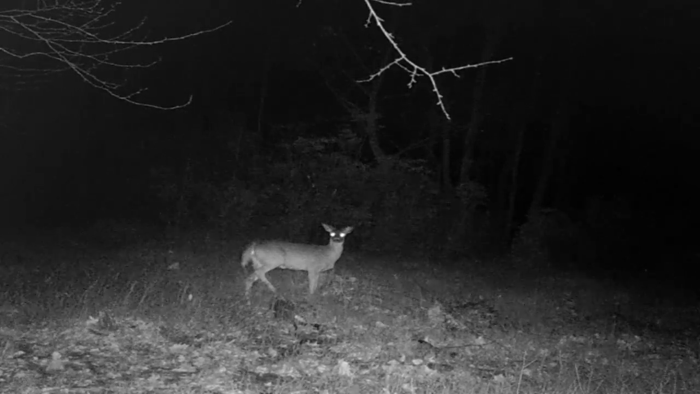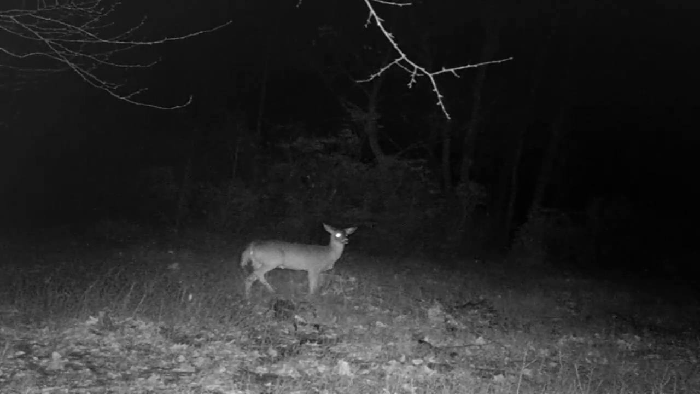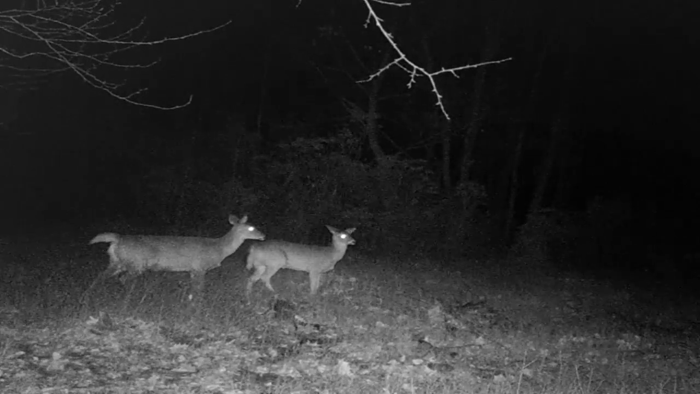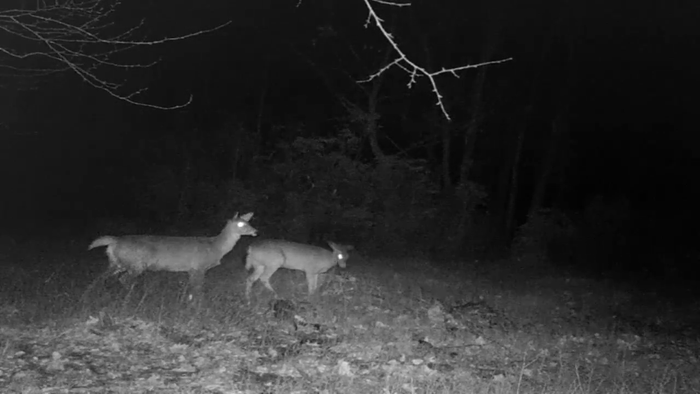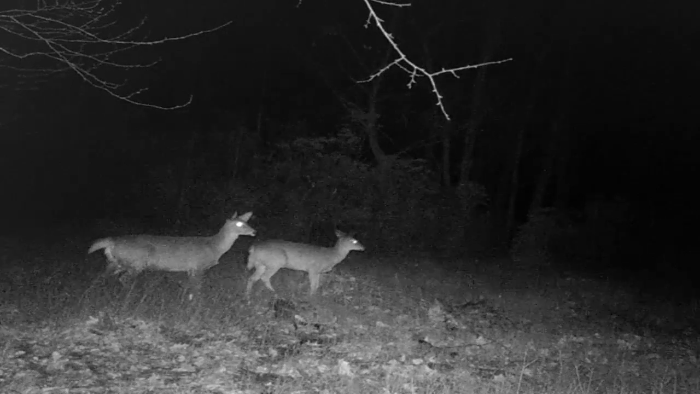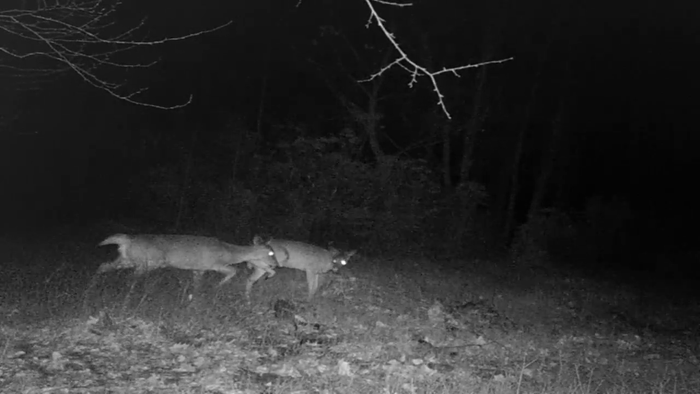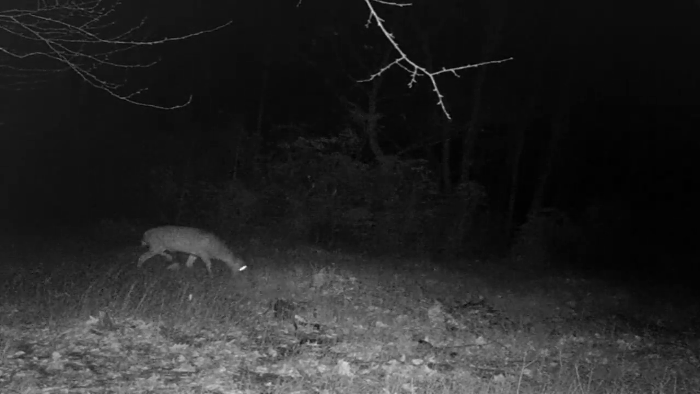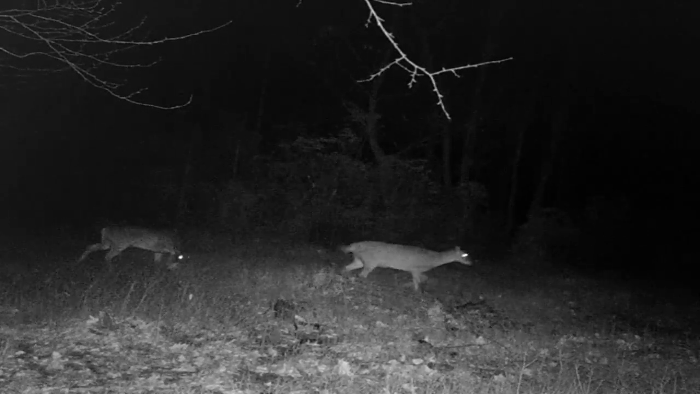Also have some does running around. So the deer, I think the deer were feeding back in here more than by the driveway camera like they were the year before. Because during this time period, the driveway camera didn't have a whole lot of deer going through there, but they seem to be back in here more so.